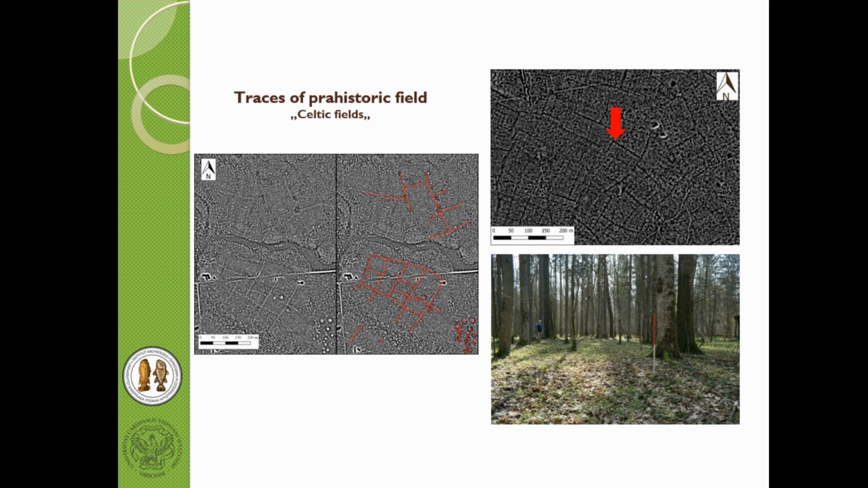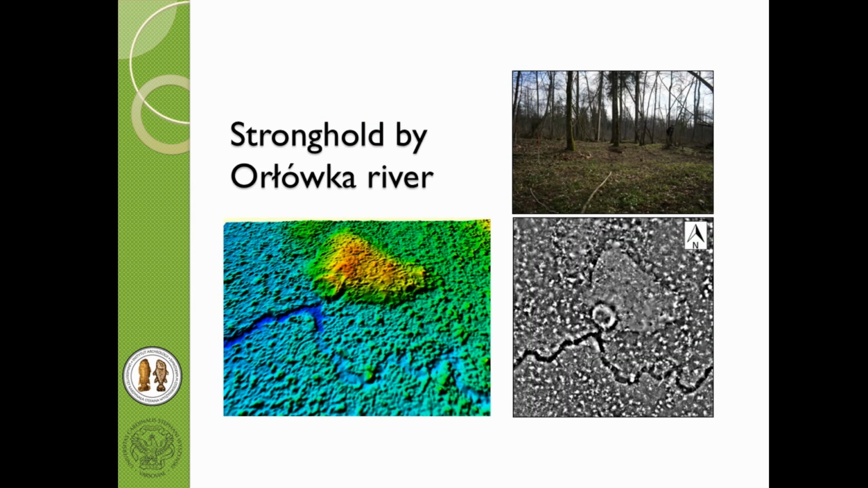And a very interesting thing: the traces of prehistoric fields, so-called Celtic fields, which, as I said before, were totally unknown before the introduction of LiDAR, and suddenly quite a lot of them appear, especially in the Białowieża Forest, where we could find whole systems. And here we suppose that it might be a stronghold. However, it's located in the Białowieża National Park, and unfortunately we don't have access to make invasive research, because the authorities of the park don't want to allow us to enter.